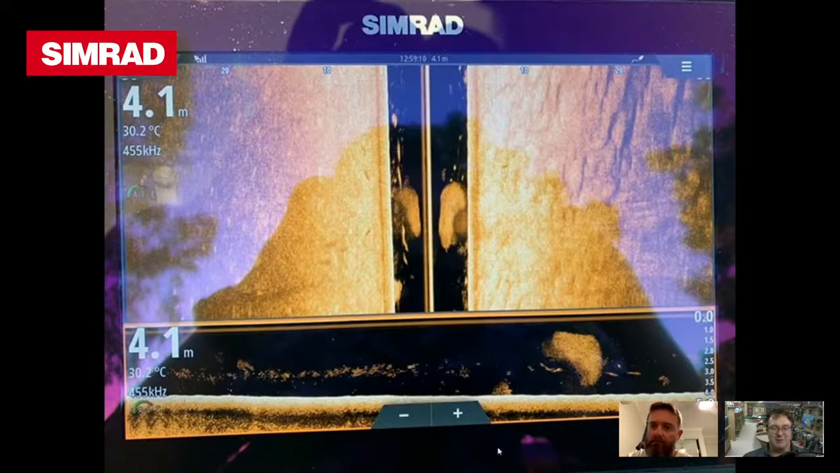Hey, talk to us about thermoclines and the importance of thermoclines for barra fishing. So for those that aren't familiar with the concept of a thermocline, it's basically that the surface water gets warmed up as you get towards that warmer time of year. Surface water gets warmed up, same as hot air floats, hot water floats as well. So you get the warm water sitting on top, and cooler water down below.